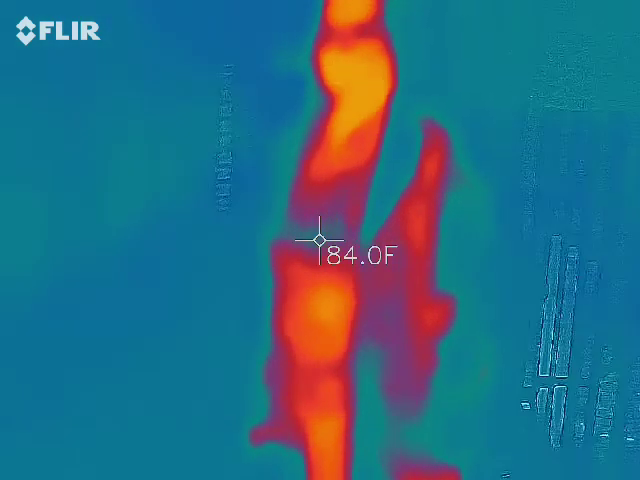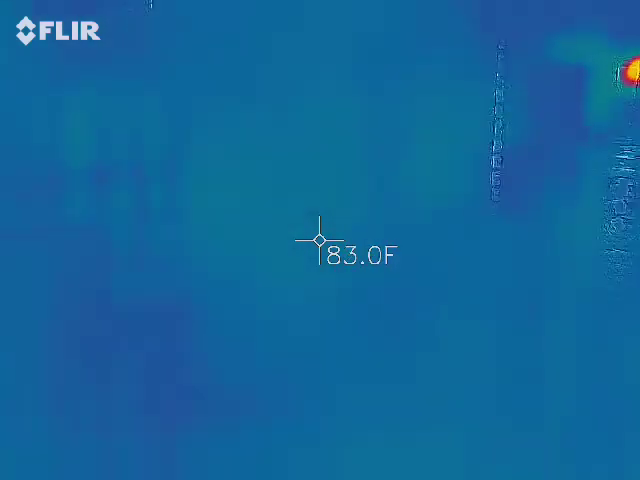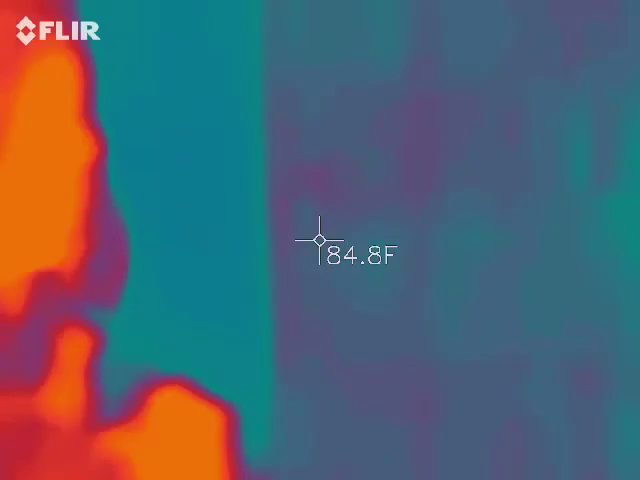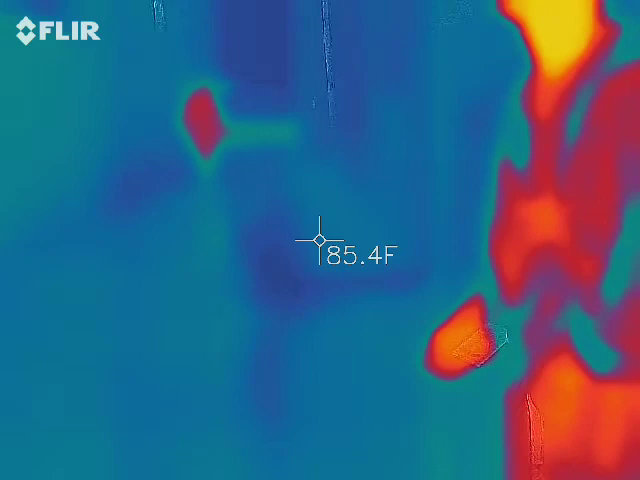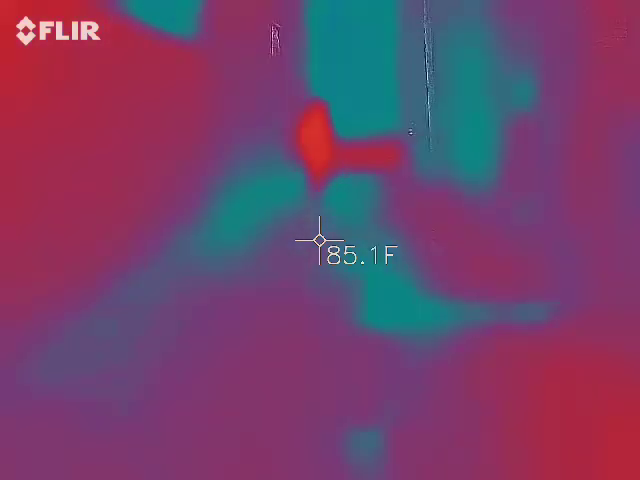Coming behind you. People live here. That's actually a hotel. See, it gets a little dark down here.